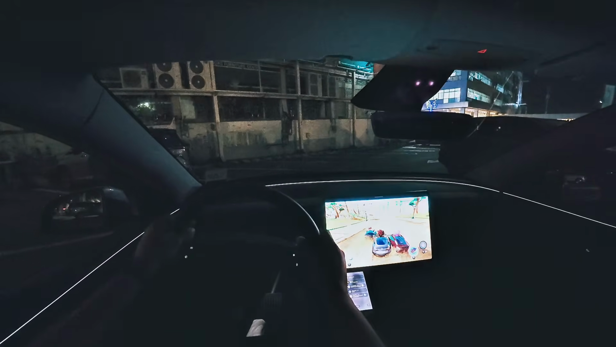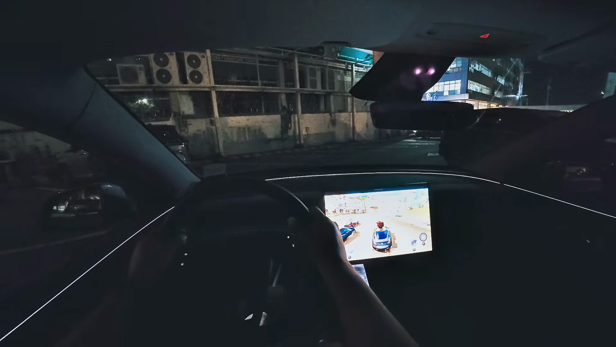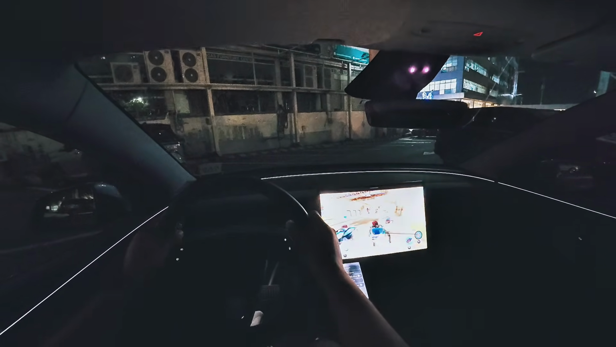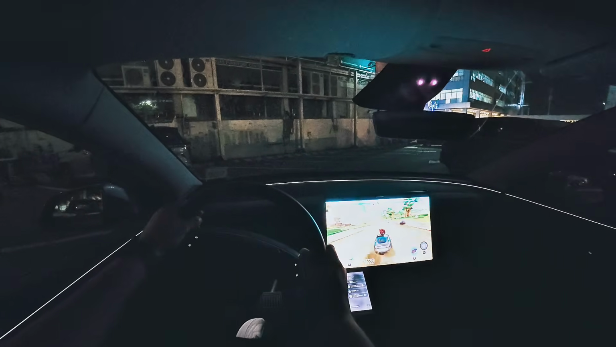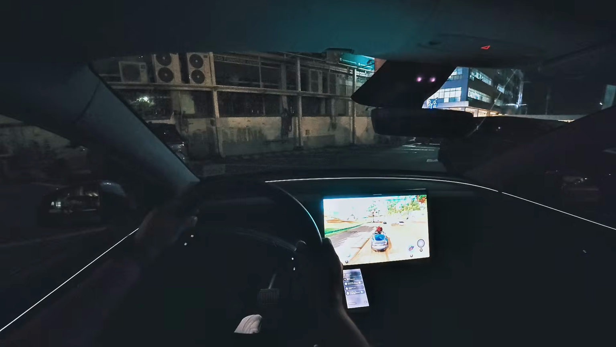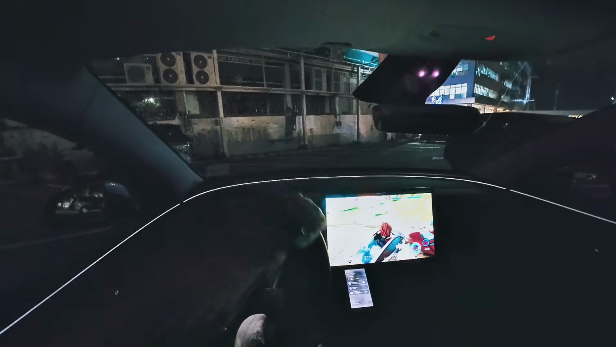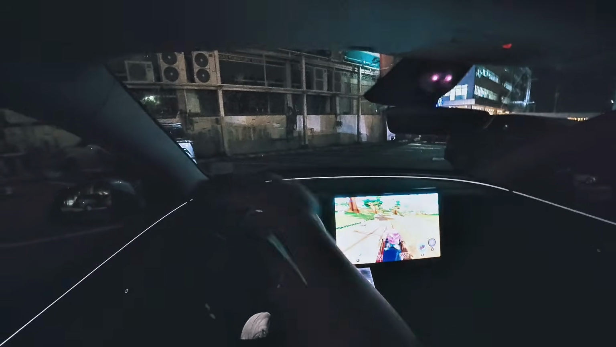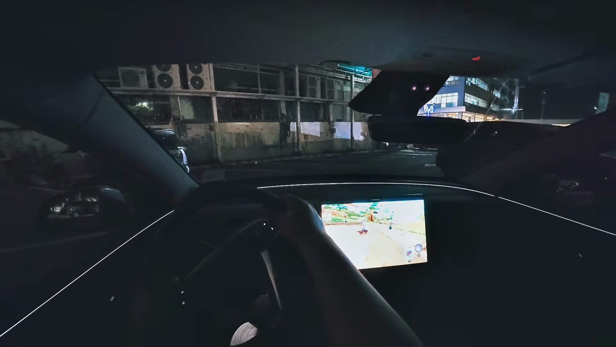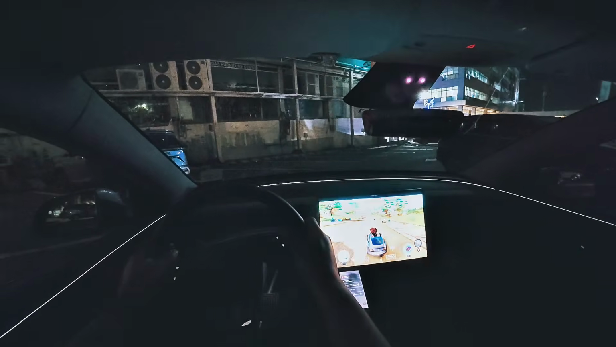Okay, there we go. This guy's on fire. I'm on fire as well. I love Beach Buggy Racing. I love playing this on Android or on my phone. Oh, okay. There you go. I love playing this on my phone, but I've never experienced playing it like this, at this level.